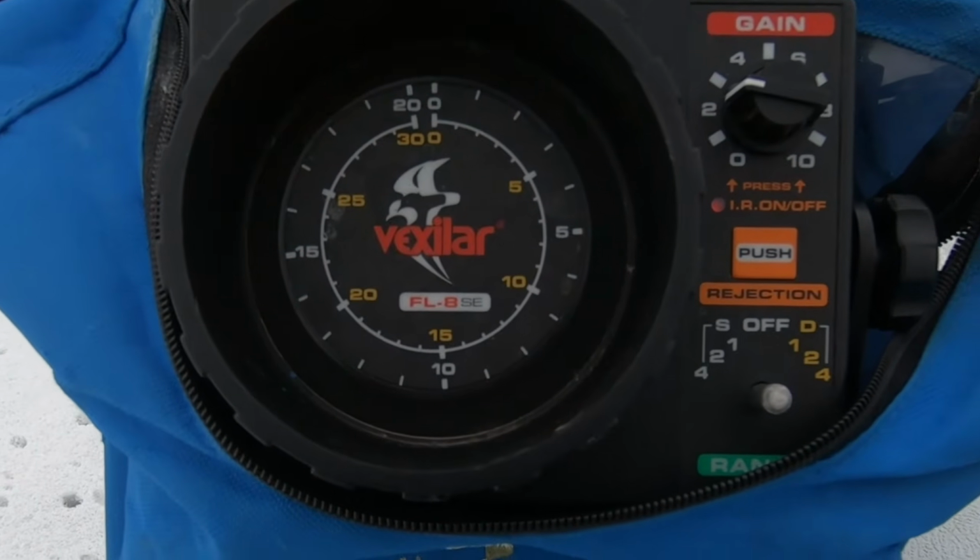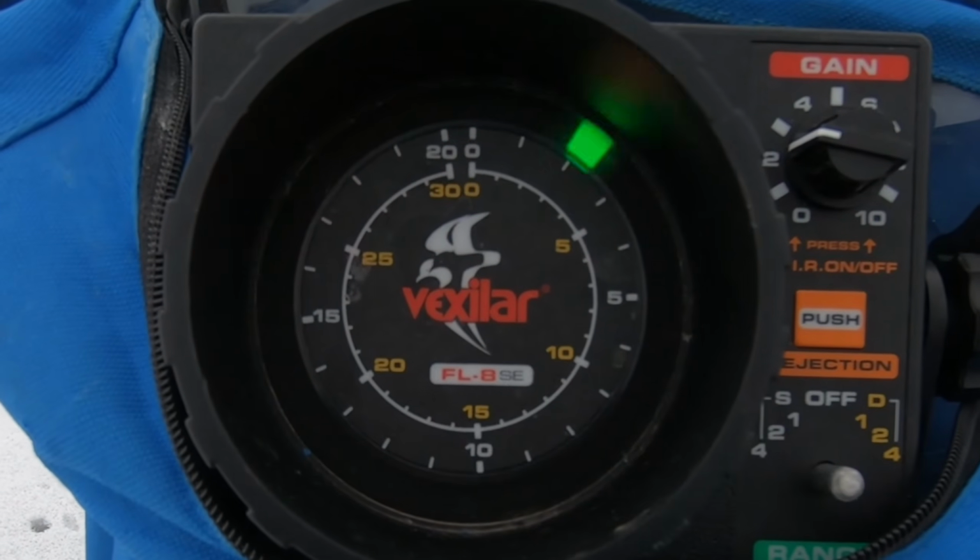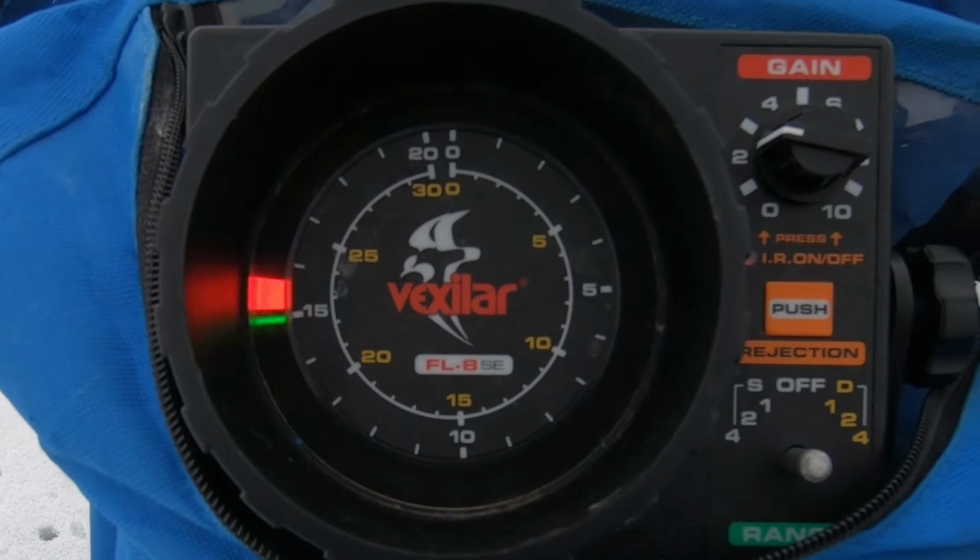So this particular fish finder is called the Vexilar FL-8 SE. This is made by the company Vexilar, and this is an ice fishing only flasher. The idea behind the flasher essentially is you have a display right on the front of it that circles around, and essentially it sends down sonar. It's very simple. Anything that interrupts that sonar within that transducer cone is going to bounce back up and tell you where it is on the screen.